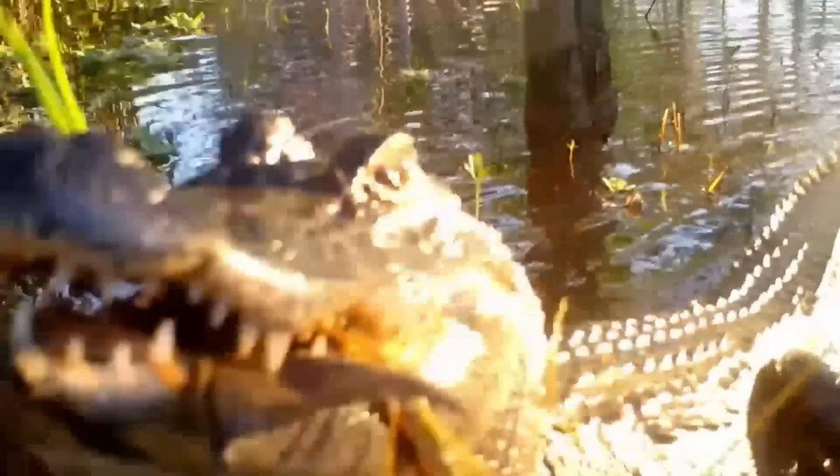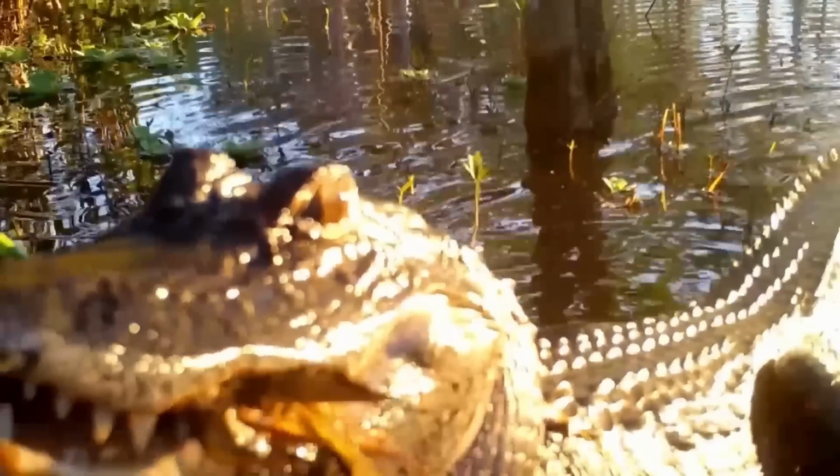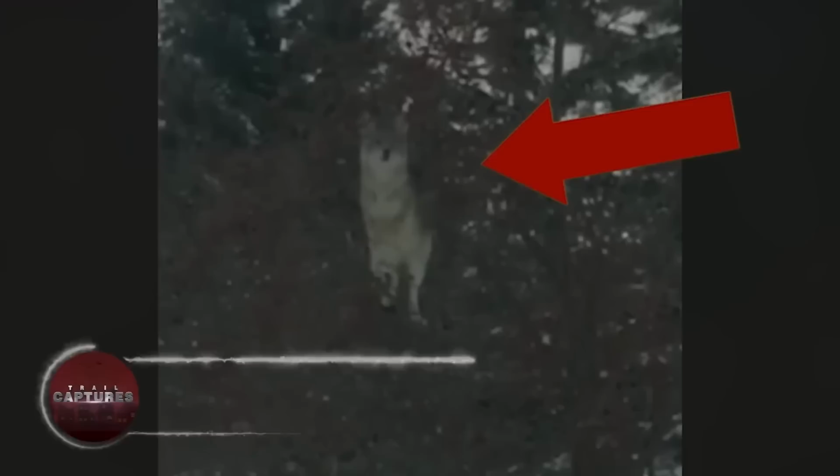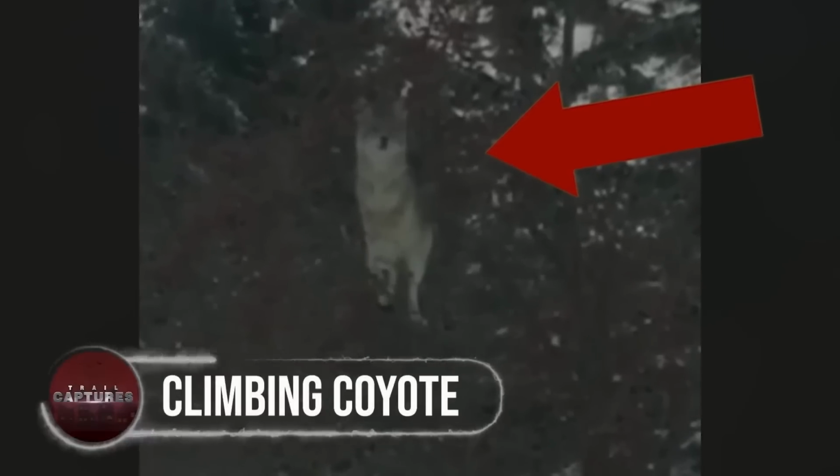It's truly amazing to see the alligator in its natural habitat, showing off its skills and prowess as a top predator. Climbing coyote. One thing is clear, the wild animals won't hesitate to do anything if it ends with them filling their stomachs.